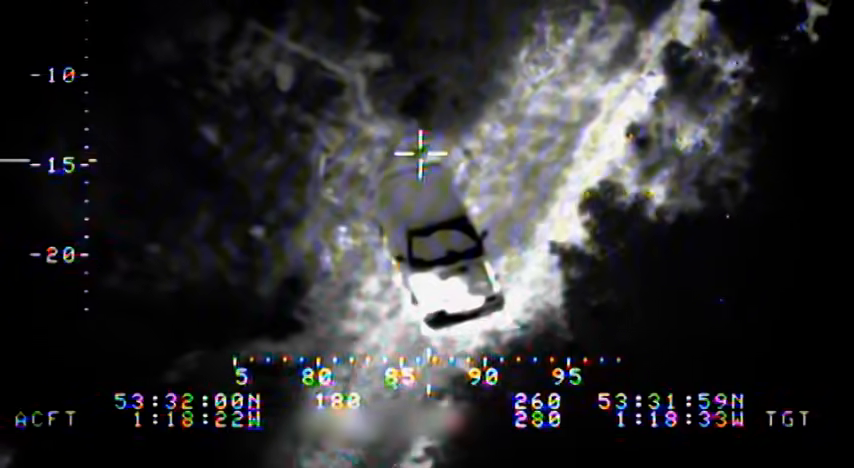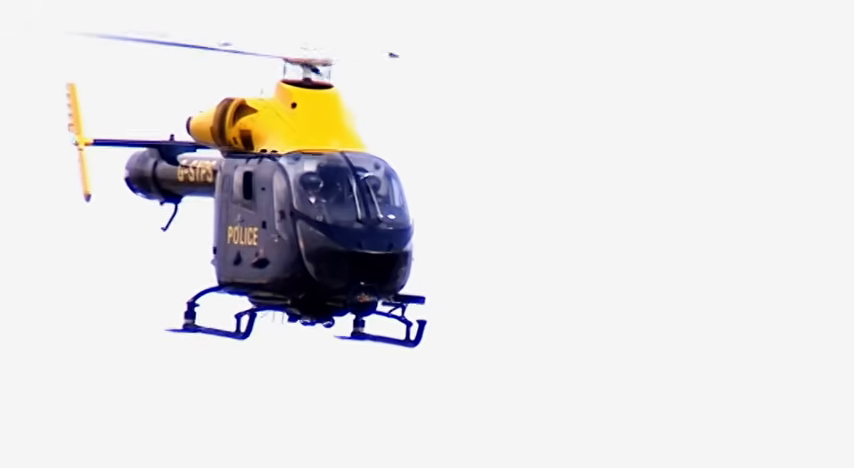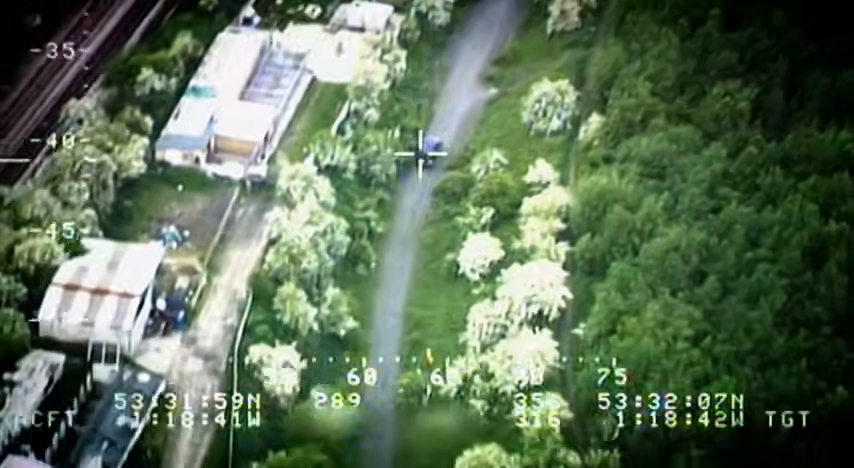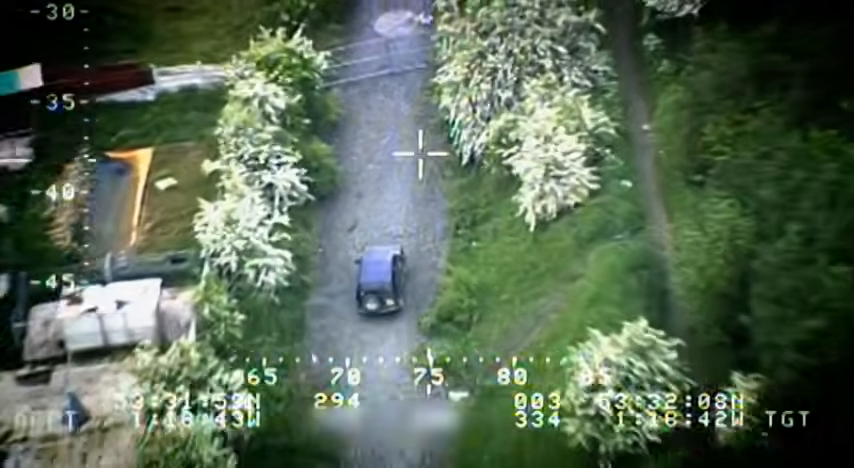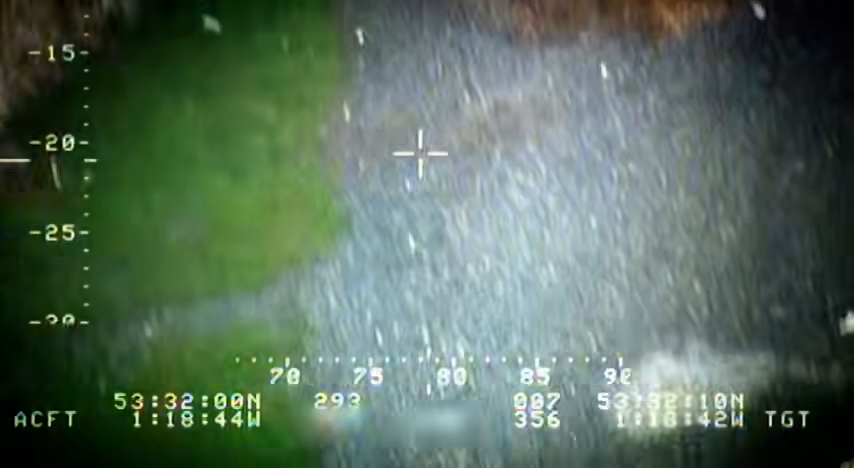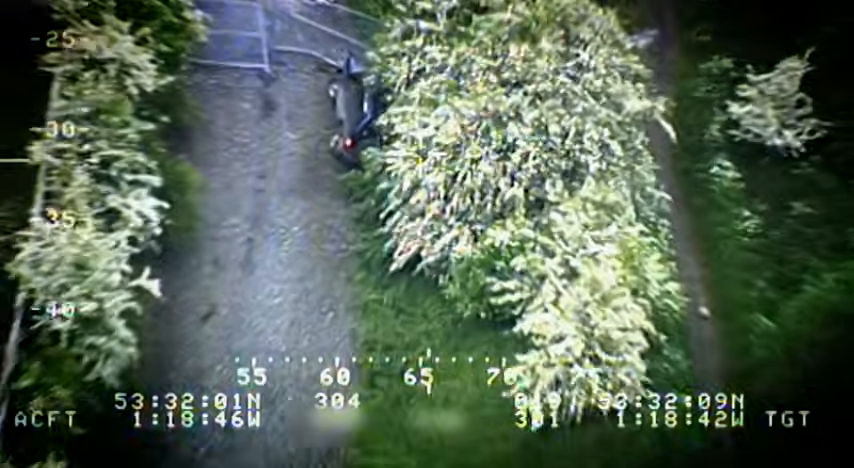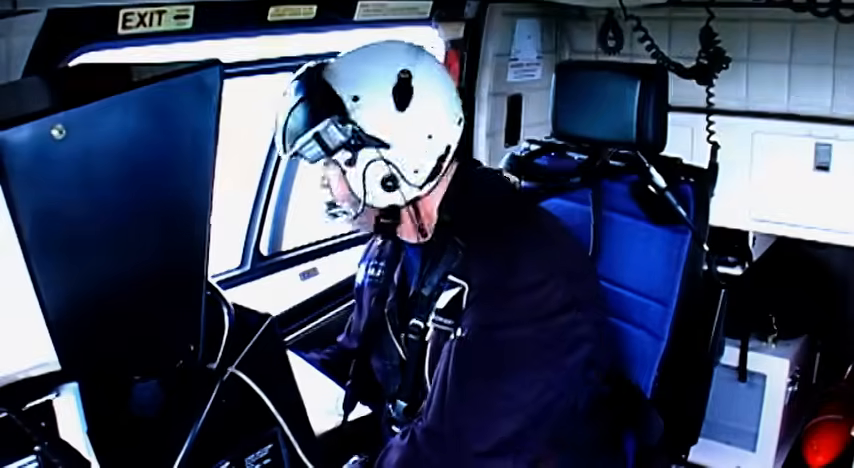The 4x4 driver has gambled badly. Up ahead, there's a dead end, which only Yankee 99's captain can see. As a pilot, you can see slightly further ahead than the observers can. So you could see the gate, and he had no intentions of stopping. There's a gate at the end here, and he's going to have to go through it. And he has. 99 is trying to force his way through a barrier.